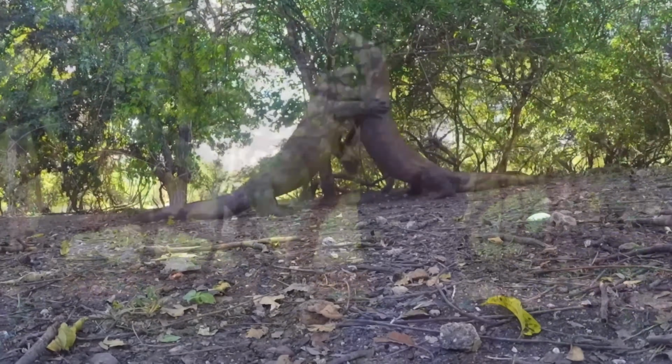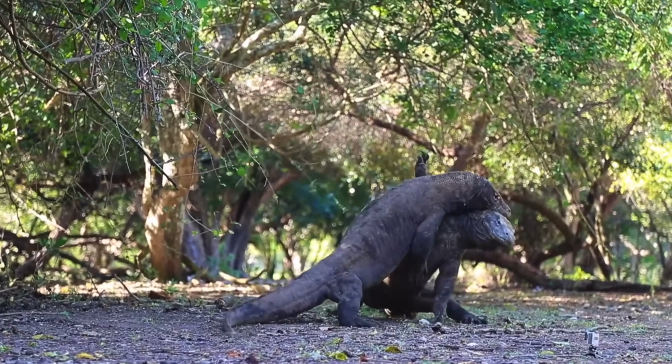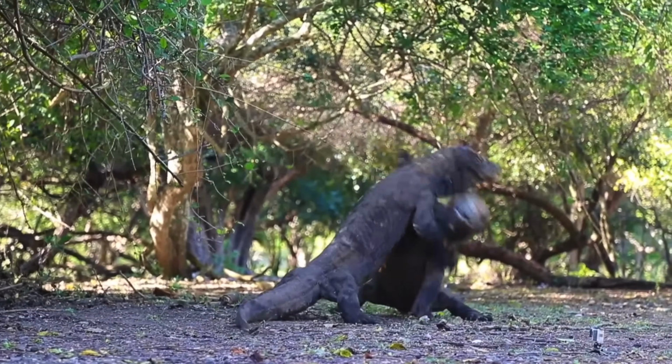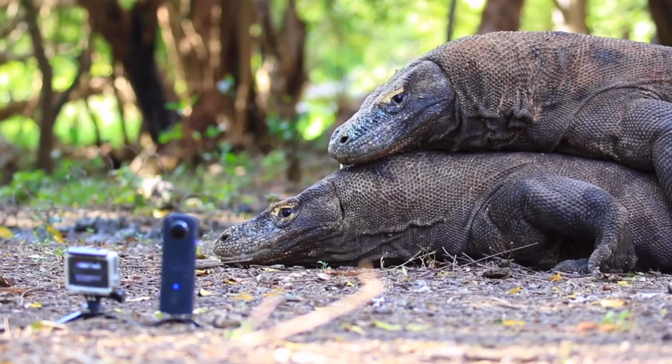They clash, standing up on their hind legs and pushing and wrestling with all their might. They scratch each other with their sharp claws and maneuver around until finally one gives up, getting pinned down by the other one, resulting in a victory for the other dragon.